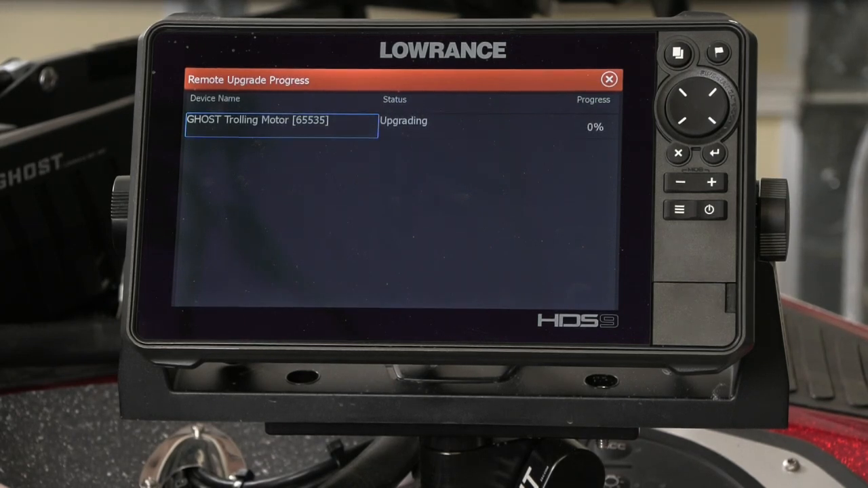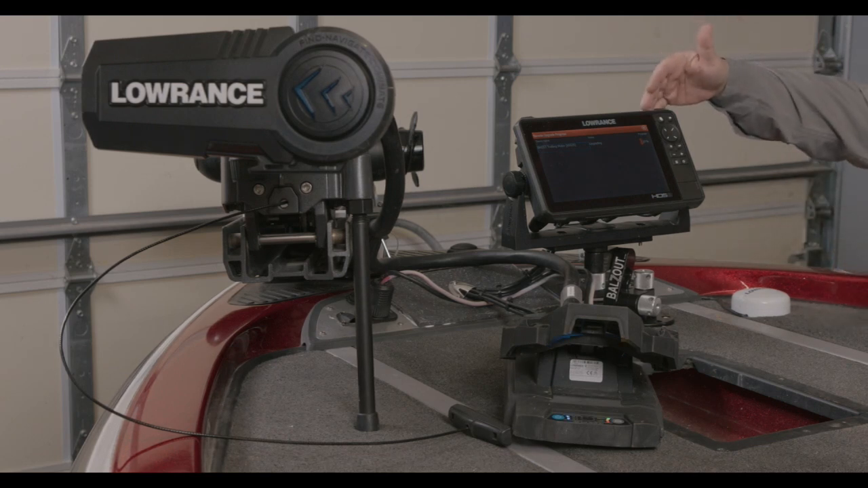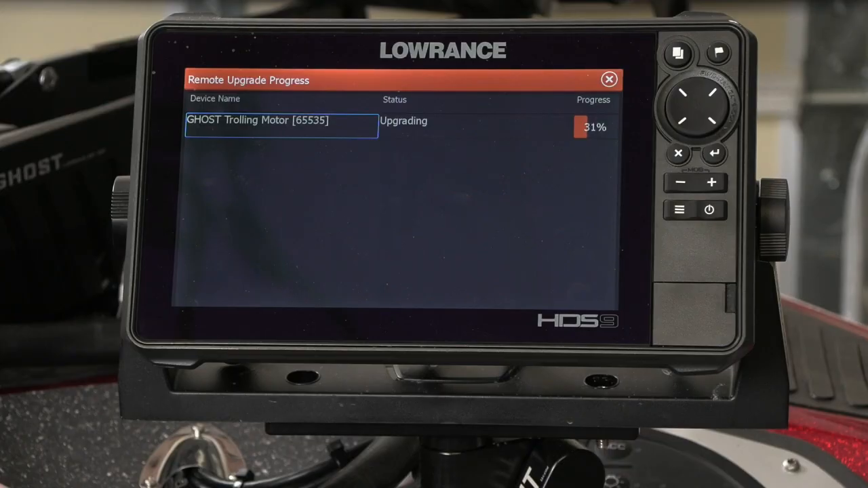Now you see it's going to go through the process. It's looking at the information on the card. It's transferring it from the card to the trolling motor. And while it's doing this, if you look at the foot pedal of the trolling motor, you'll see the lights are flashing. That shows us that the upgrade is taking place on our trolling motor, as well as we can see it on the screen.